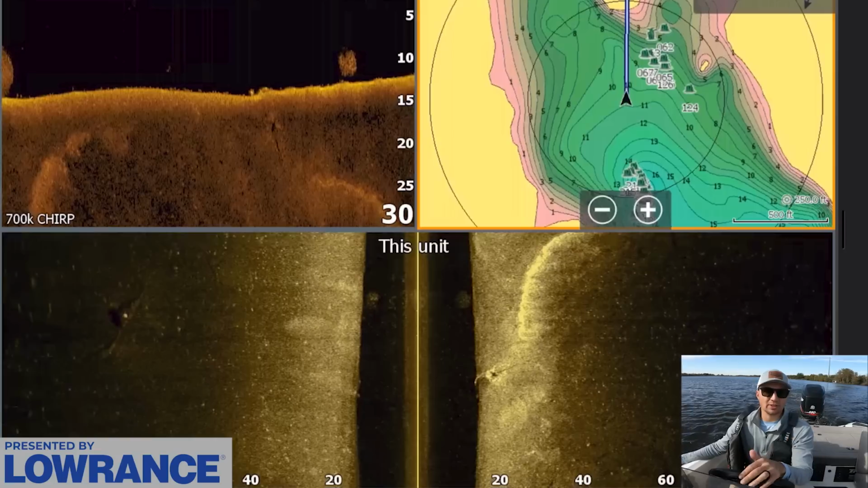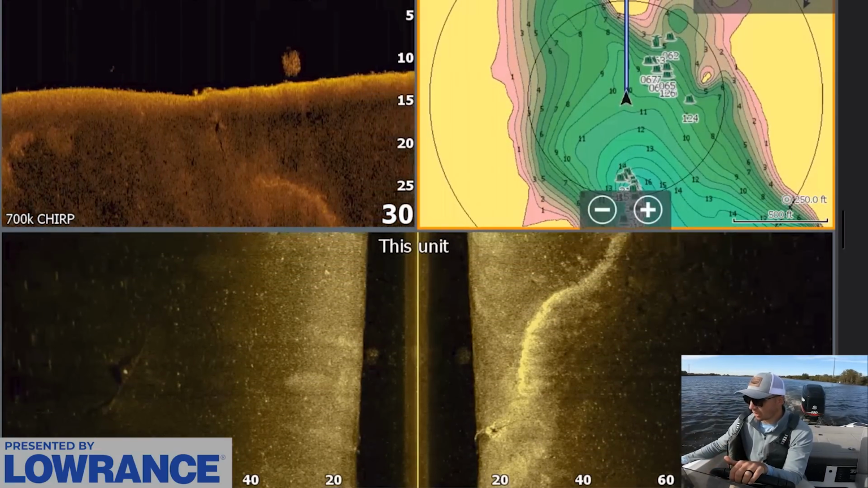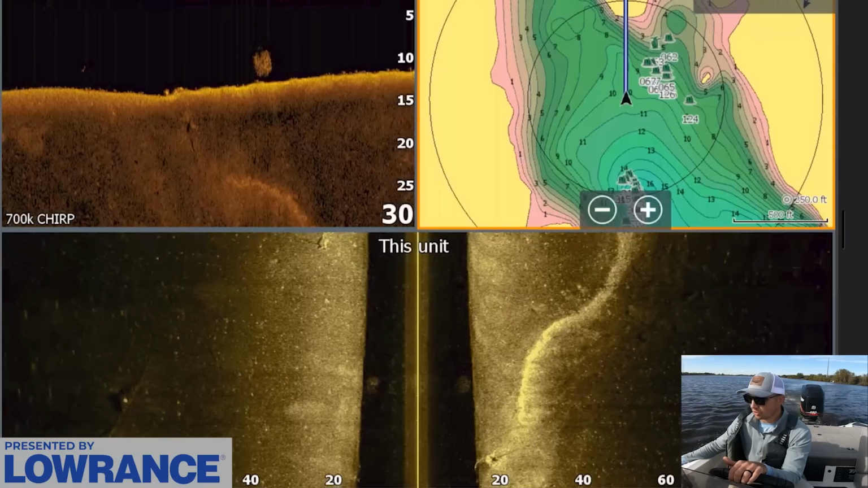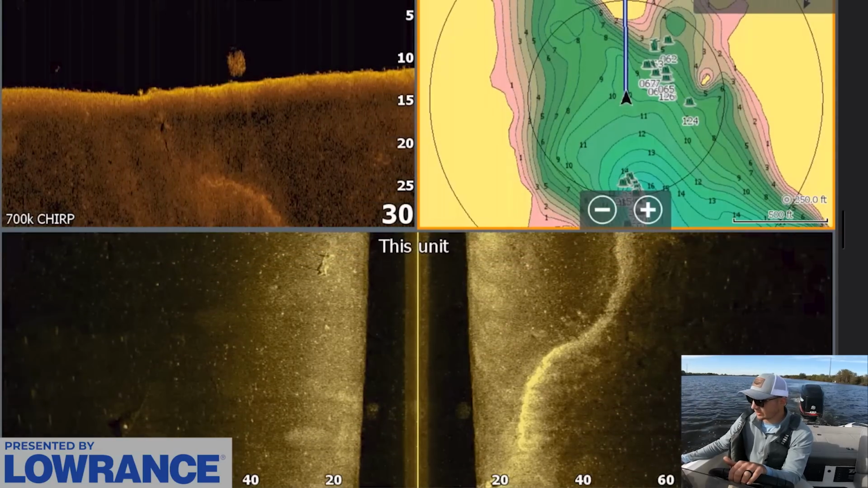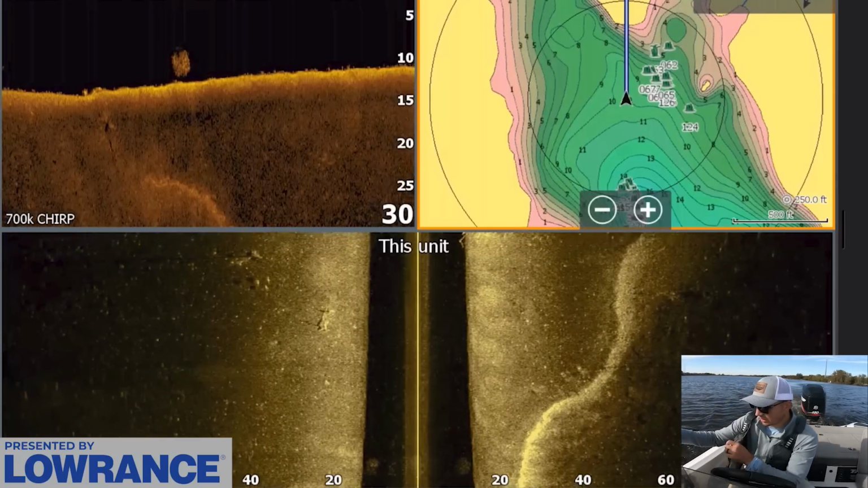You may be like, oh, I've never found an obvious spot in my life. Well, it's probably because you haven't spent enough time graphing, is what I would argue on that point. Because when you do spend the time behind the electronics, there's a really good shot you're going to find a good group of fish.